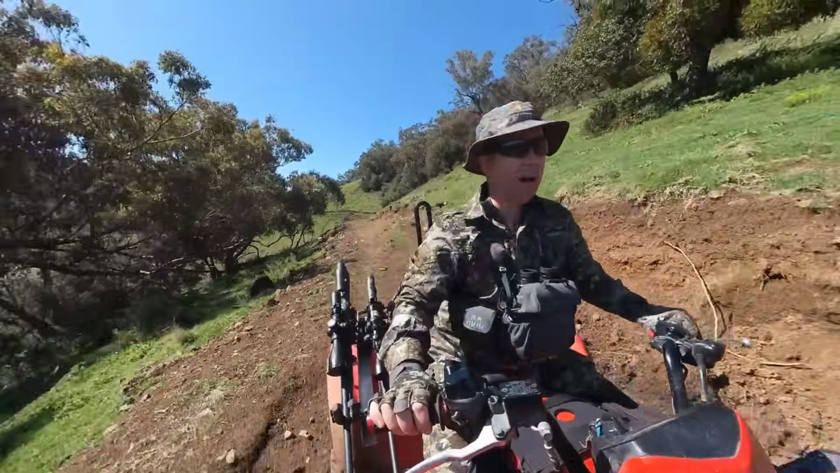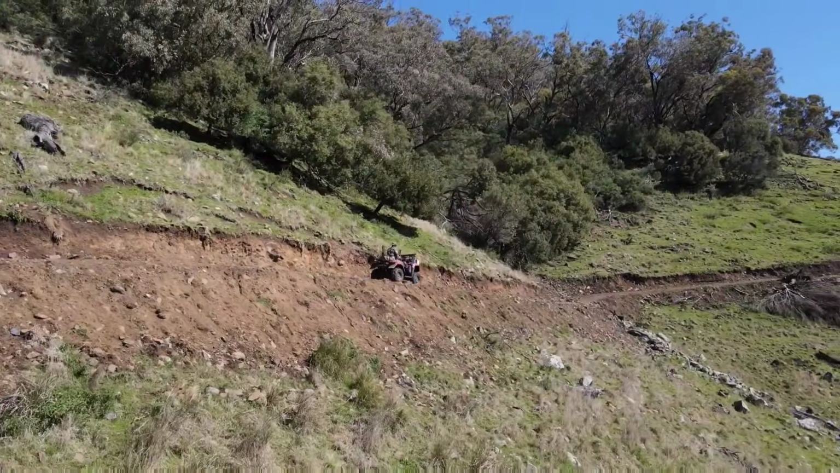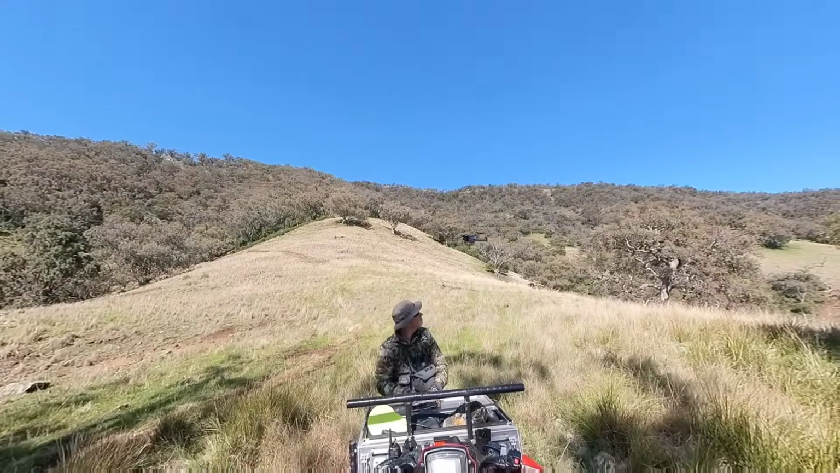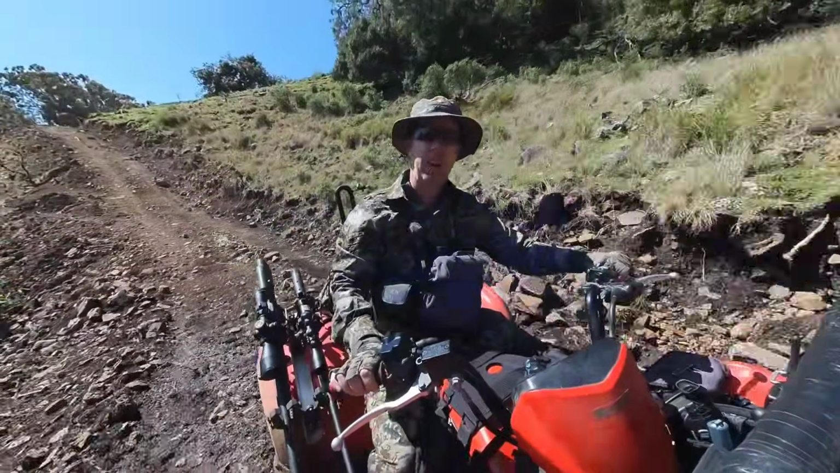I managed to wiggle my way up onto this top track that they've just cut in. It's awesome up in here, fantastic view. No, you're not going to see that. Lots to explore up in here. I'm just going to have a bit of a poke around. It's starting to warm up a bit now, so we'll have a little bit of a muck around for a bit longer, head back, have some lunch, and then we'll go out this afternoon.